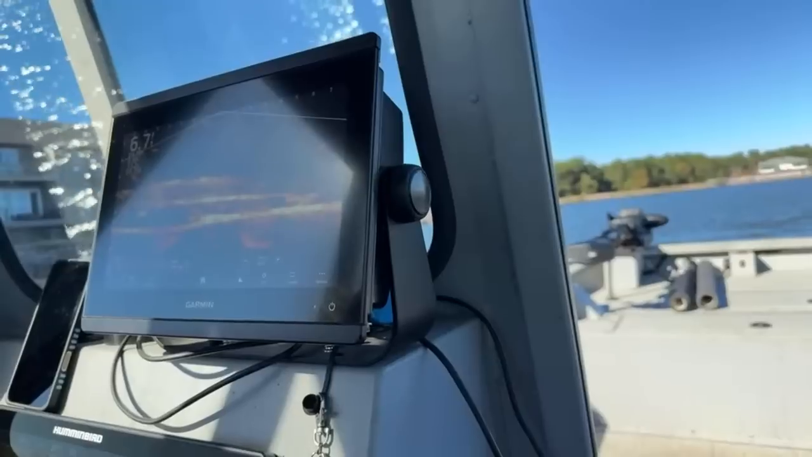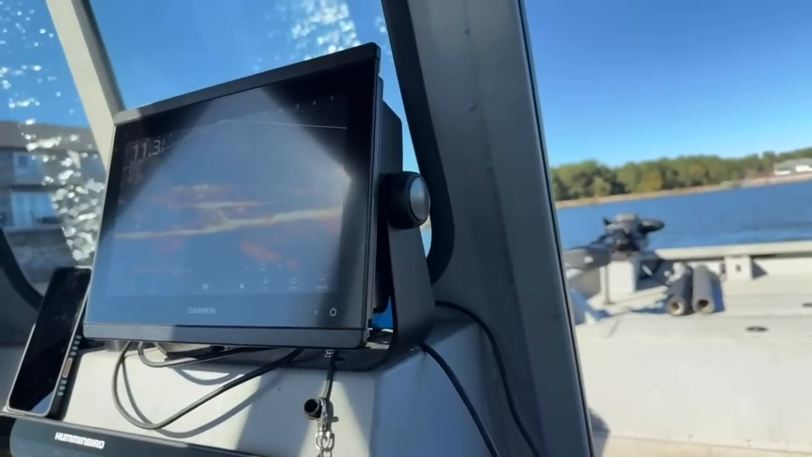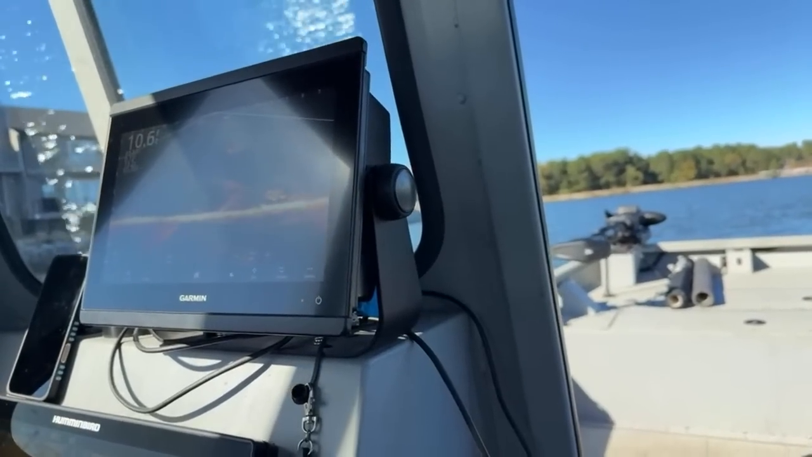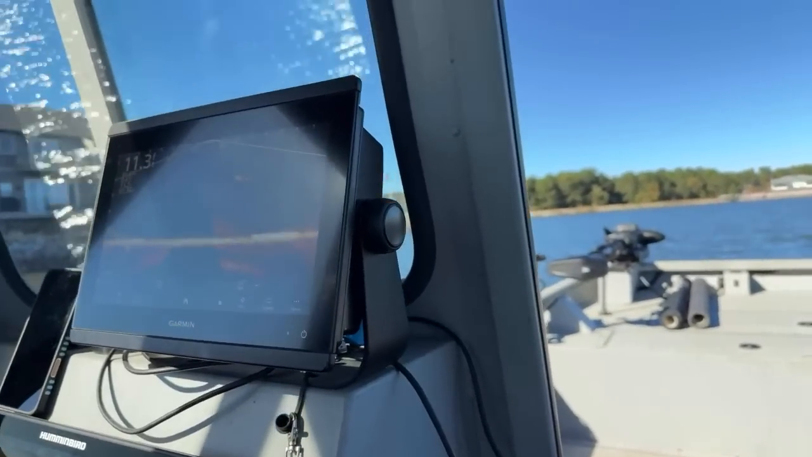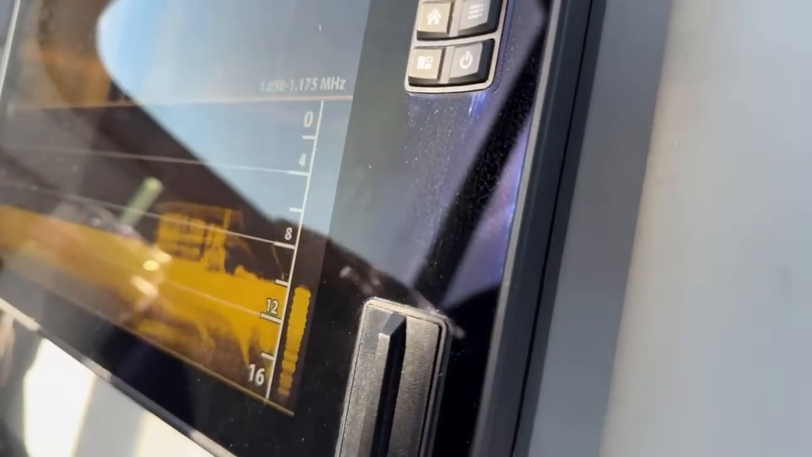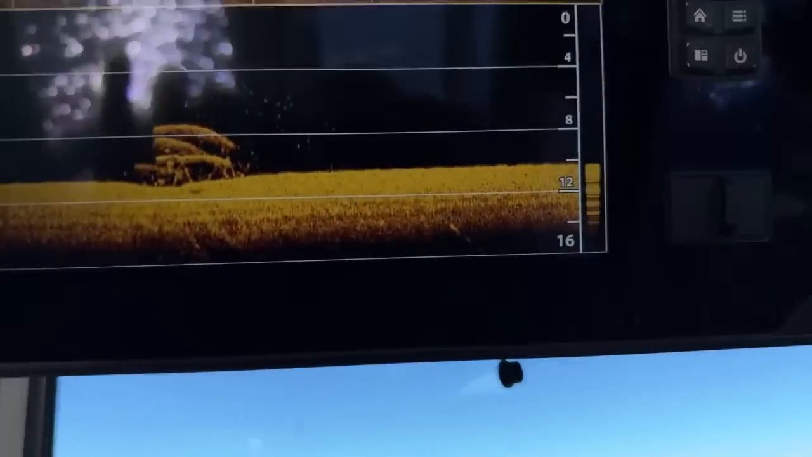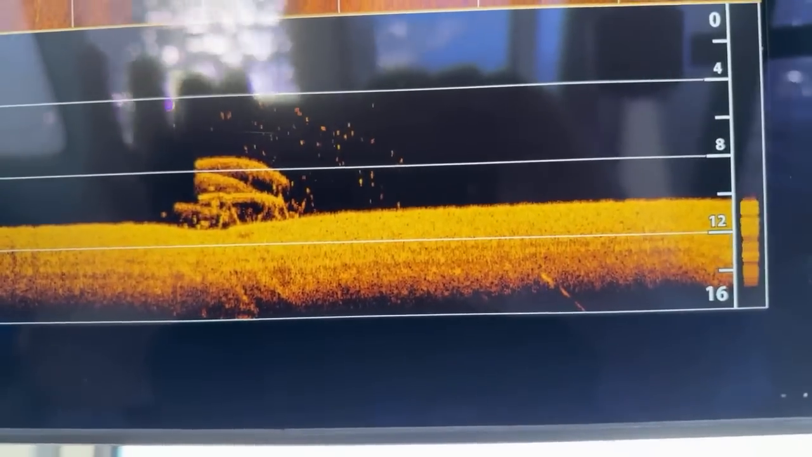I'm going to say it's a pontoon. It's over 15 foot, 14 feet long. So yeah, it's probably a pontoon. Definitely a pontoon. Look at it. I think it's just flipped upside down. And that's the tunes right there. Yeah, we're definitely a pontoon.